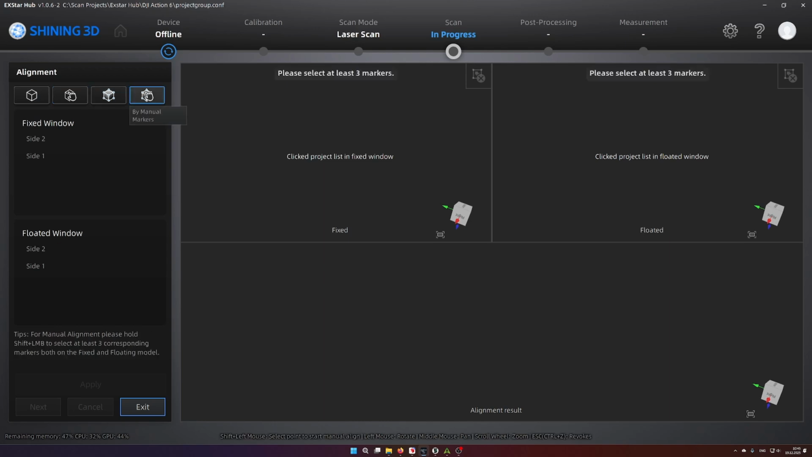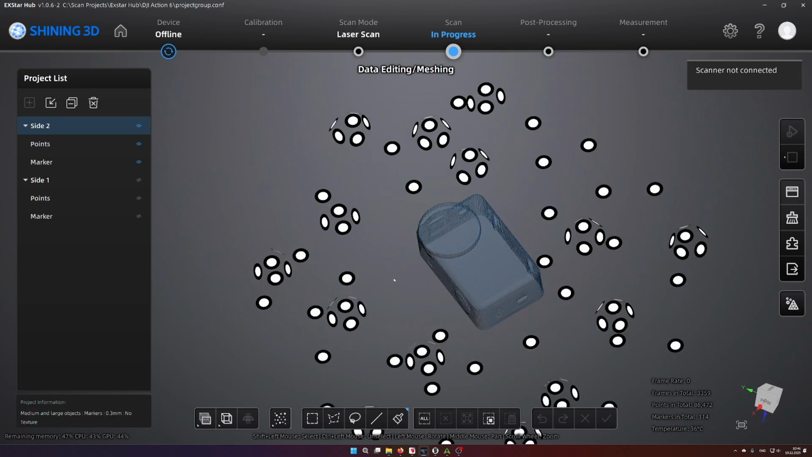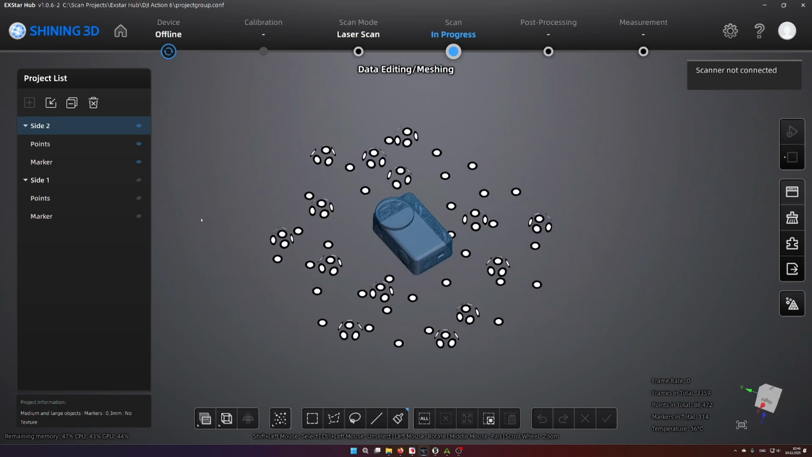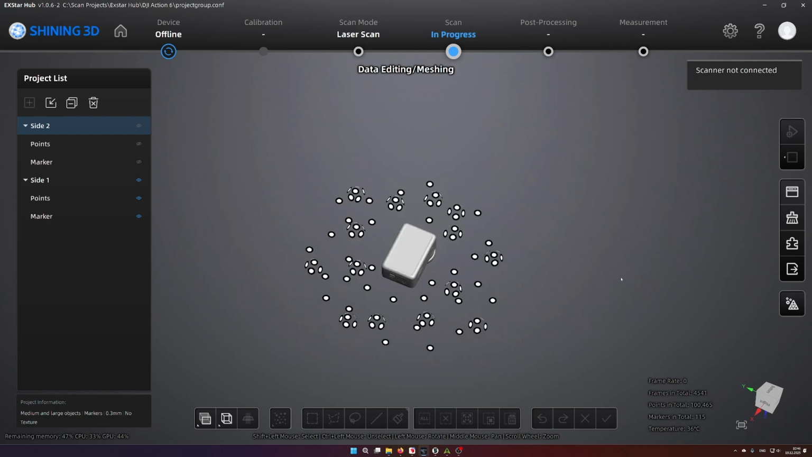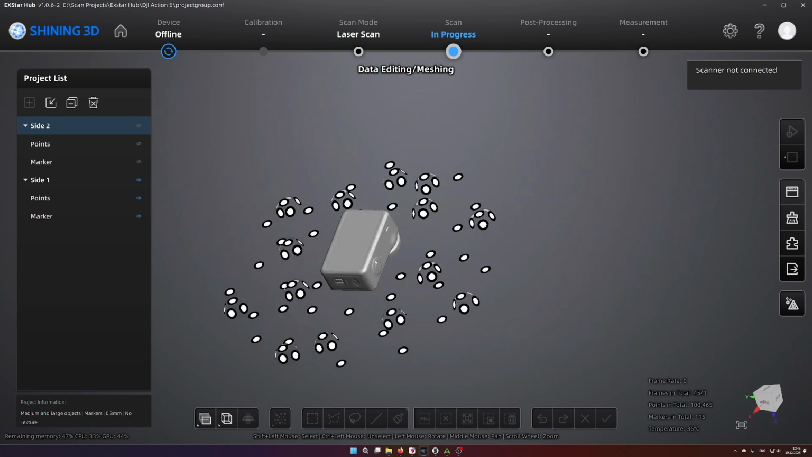There is also the option for marker alignment, but when we go back and look at the scan, the markers aren't on the scan object itself, they are on the turntable I scanned the part on. So they are the same for both scans, so it won't align successfully since it would try to align the turntable I placed on and not the actual camera I scanned.